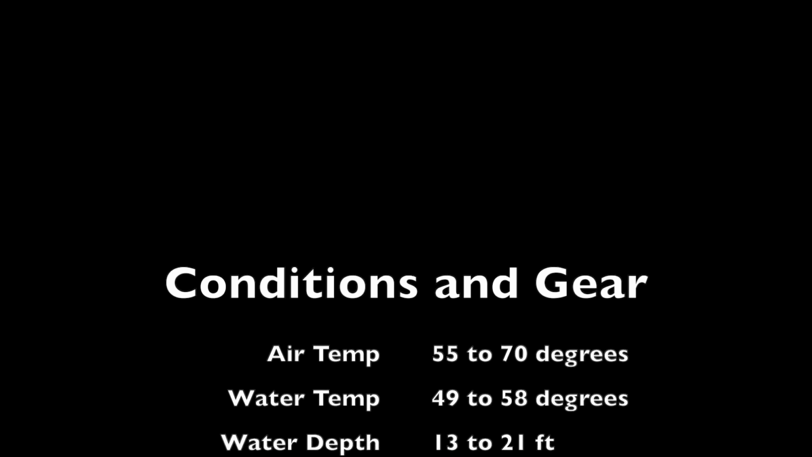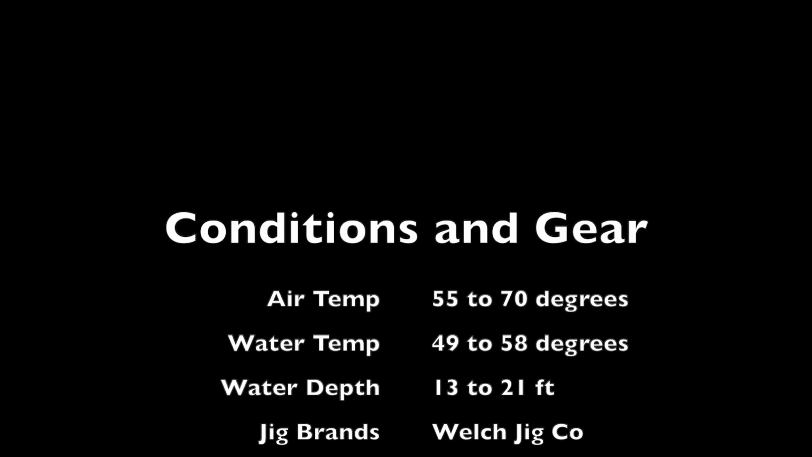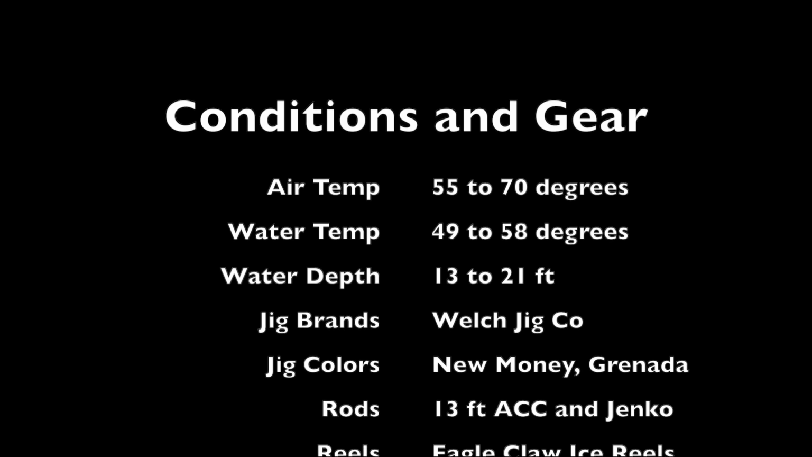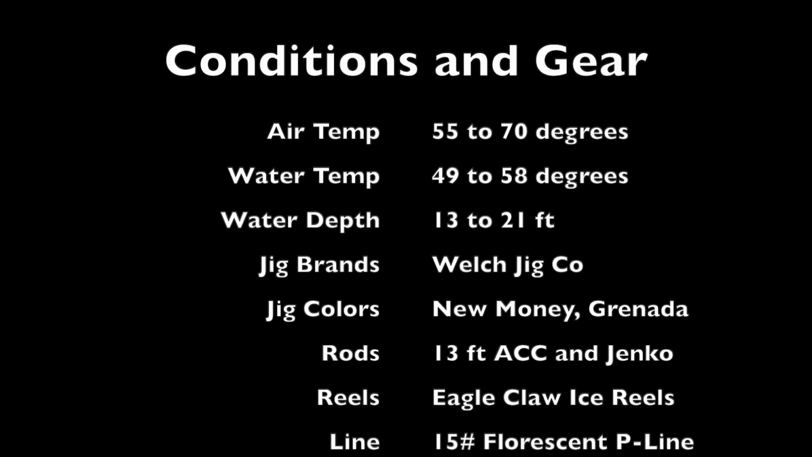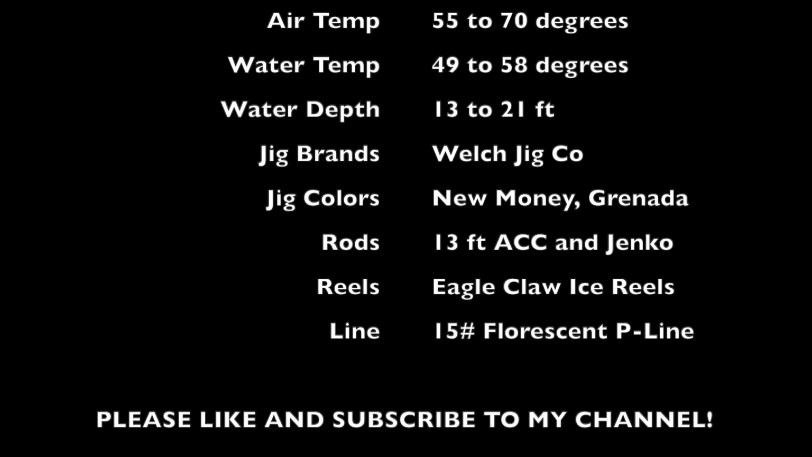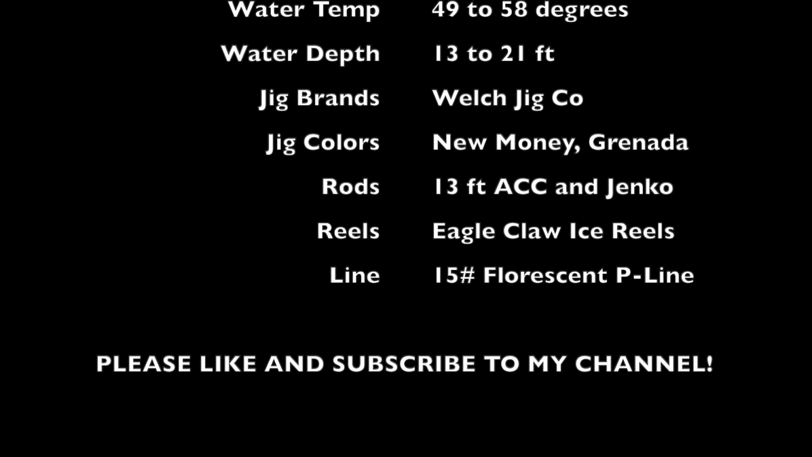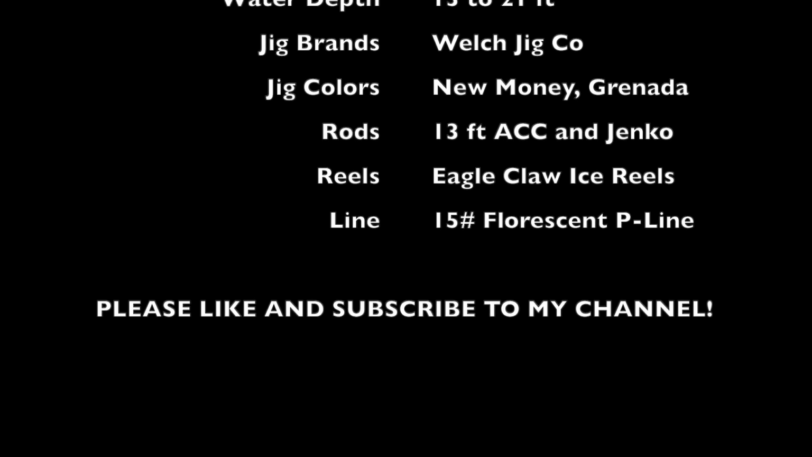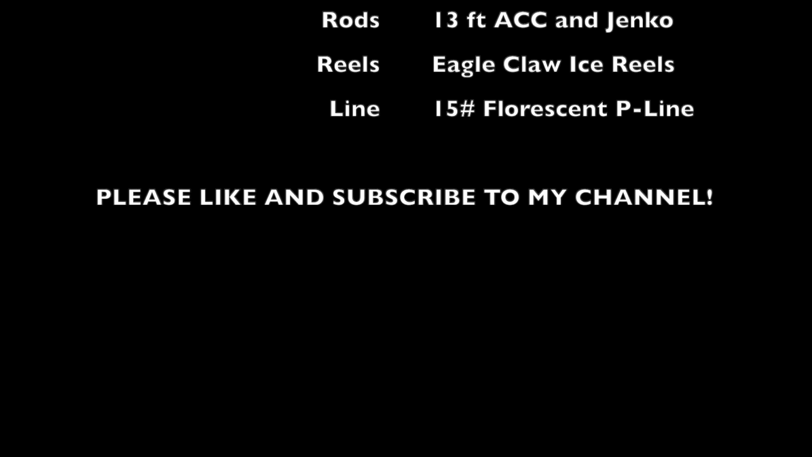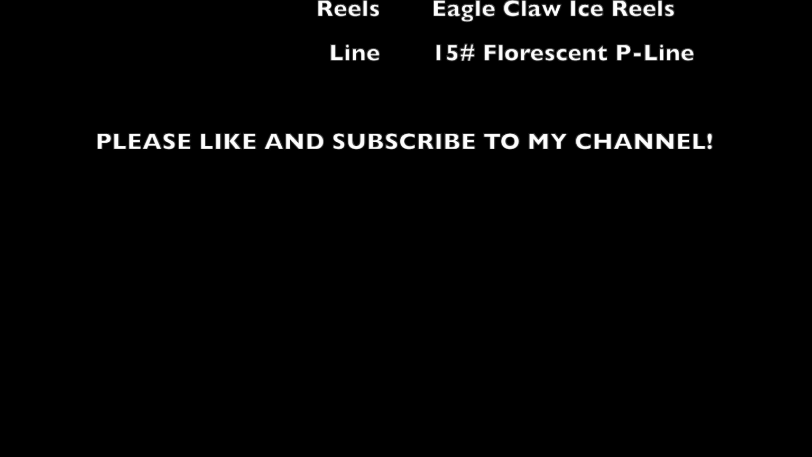Let's take a look at the conditions and the gear for the day. It was unseasonably warm for early February, with air temperature ranging from 55 to 70 degrees throughout the day. Water temperature was 49 to 58, and most fish came from 13 to 21 feet of water. I was using the Welch Jig Company jigs along with some hand ties that I made. The primary colors were New Money and Grenada, which is black and chartreuse and an orange. Rods were 13-foot ACC and Jinko rods, and I was using the Eagle Claw ice reels along with the 15-pound fluorescent P-line.